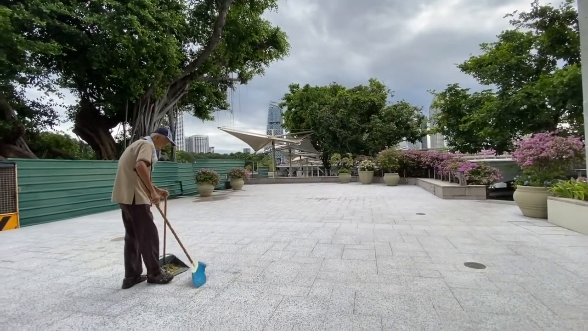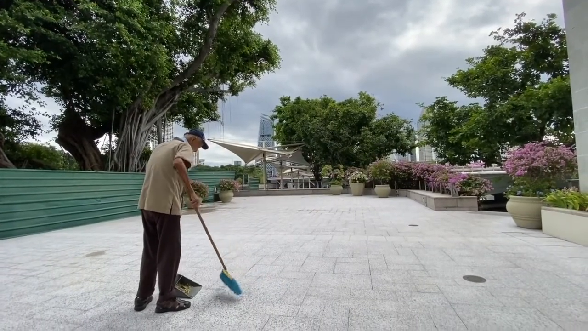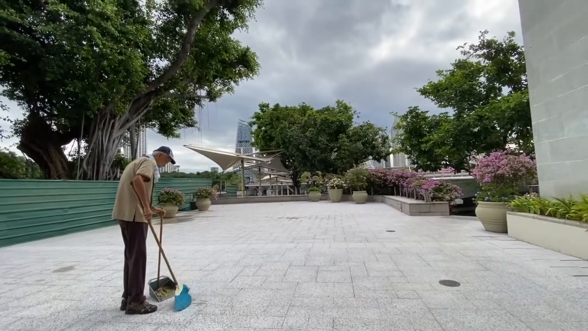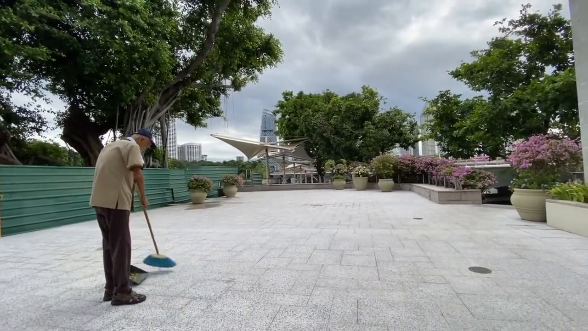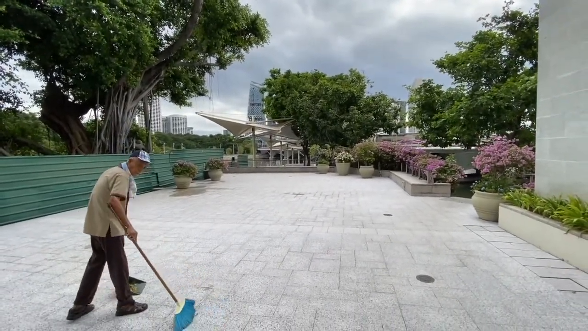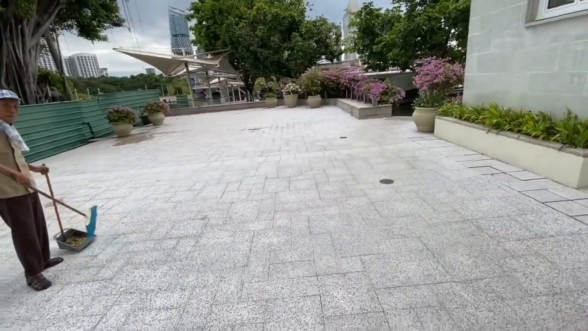Looking good. Double check my exposure. It looks pretty good. So this is the advantage of having a camera that's converted to infrared, is that I can capture movement, capture fast shutter speeds. Just aware of that background, but it's looking pretty good. Thank you.